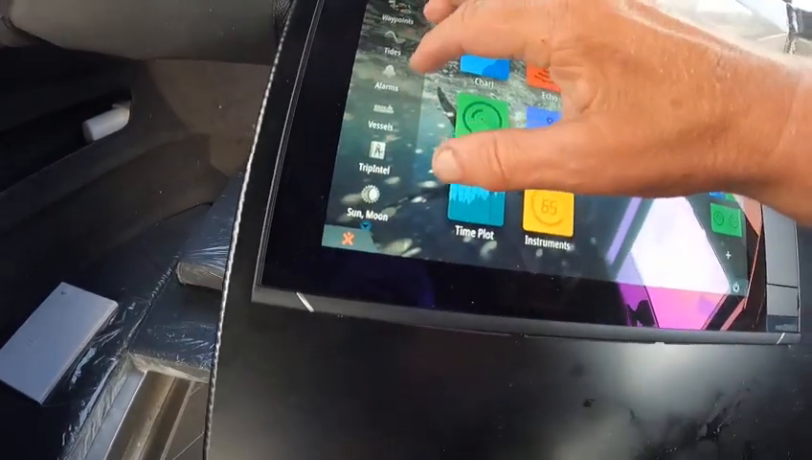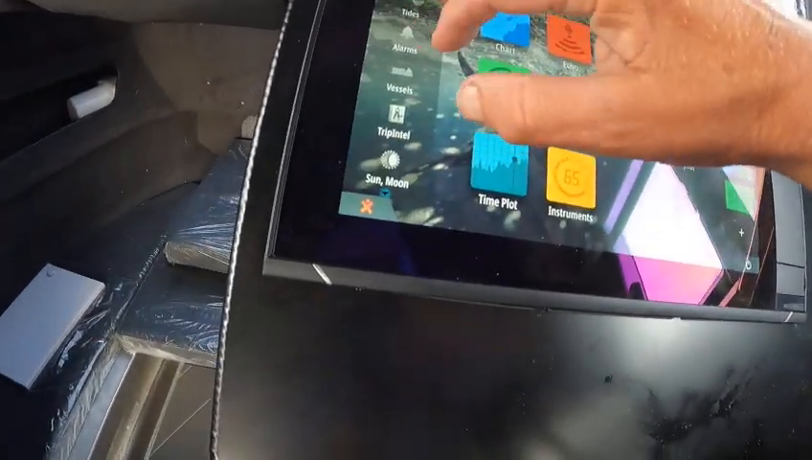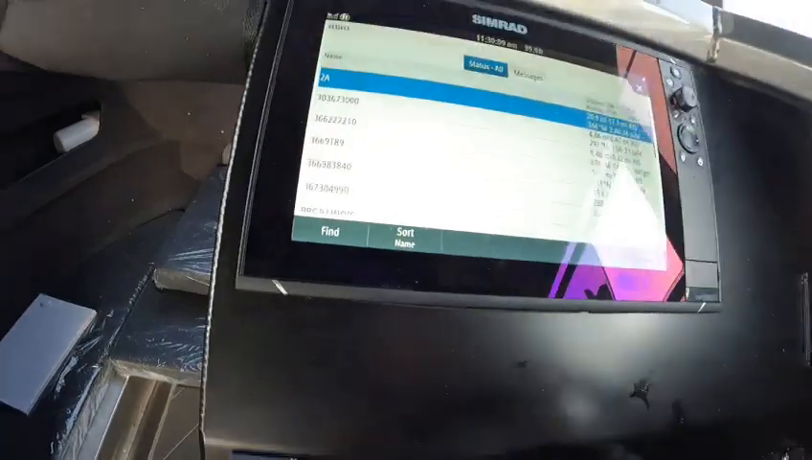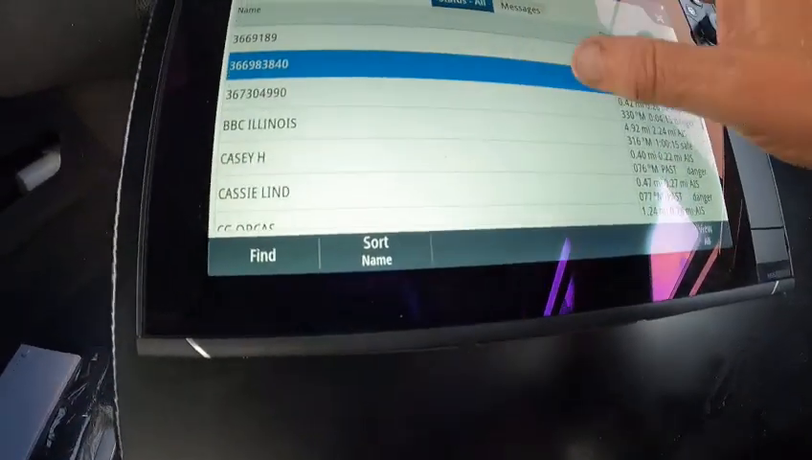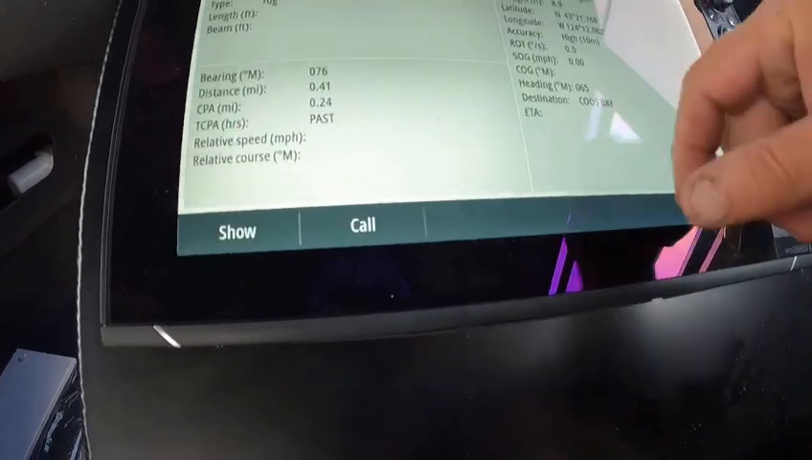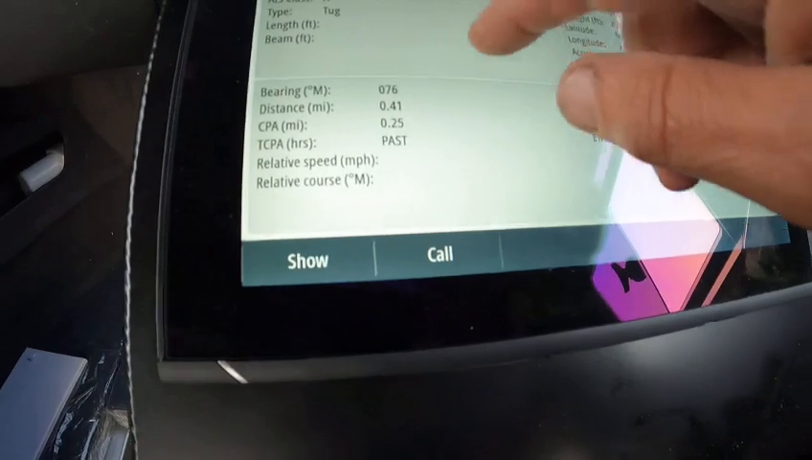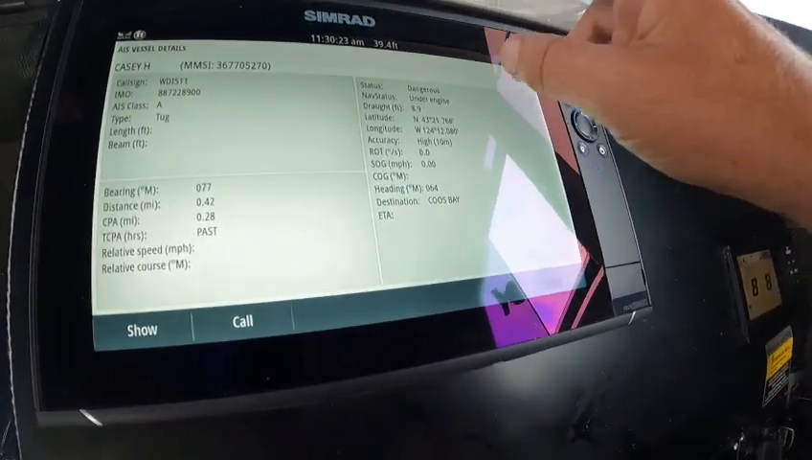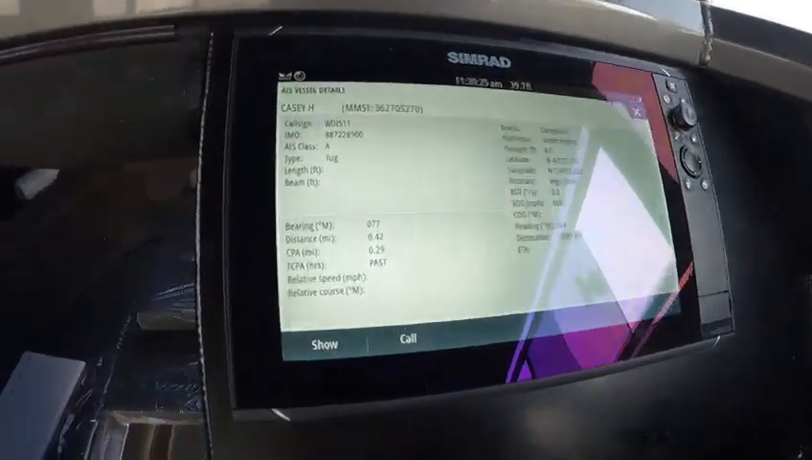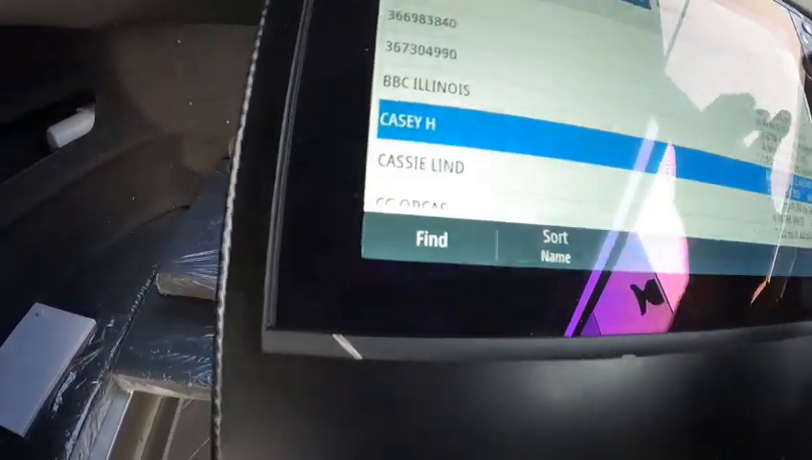Hit this one again. Alarms, there's your alarms. Like I say, you can mess with those if you want. Vessels, that's all the vessels. AIS. Okay, so I'm going to go Casey, that's a tugboat. I'm going to go in there and it's going to tell you the class, the type of tug, how far away it is, it's under engine, drafts 8.9, the latitude and longitude. If you want to call them or show it, you can just hit that right there, that's AIS.